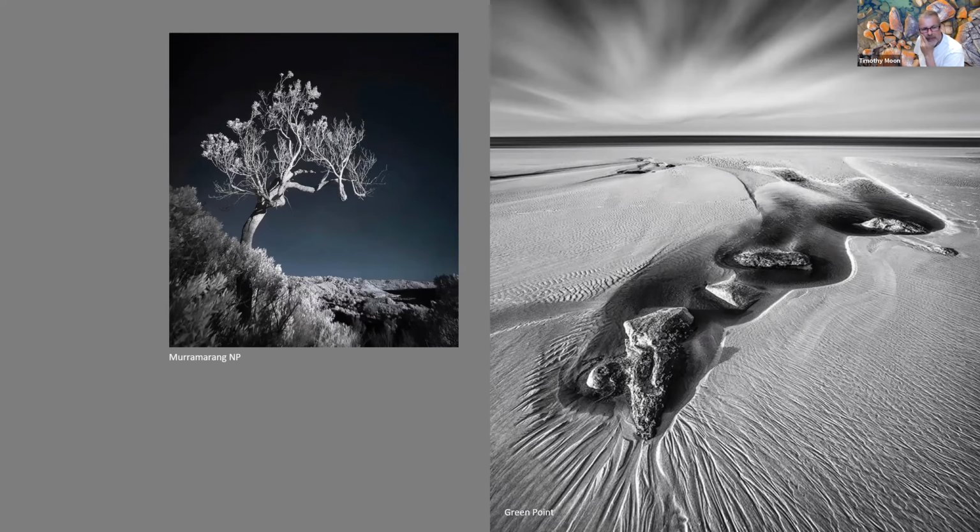And this shot up at Murrumarang on the left there, it's the last light of the day, and we just happened to be at the right spot. You can see as the sky's losing the light, it goes jet black up at the azimuth, and then the tree is just beautifully highlighted in all its detail. There's a little bit of motion blur because it was a windy afternoon and the shutter speed probably wasn't fast enough, so there's a little bit of motion blur in the foliage at the bottom, but the tree itself is pretty sharp. Really interesting effect.